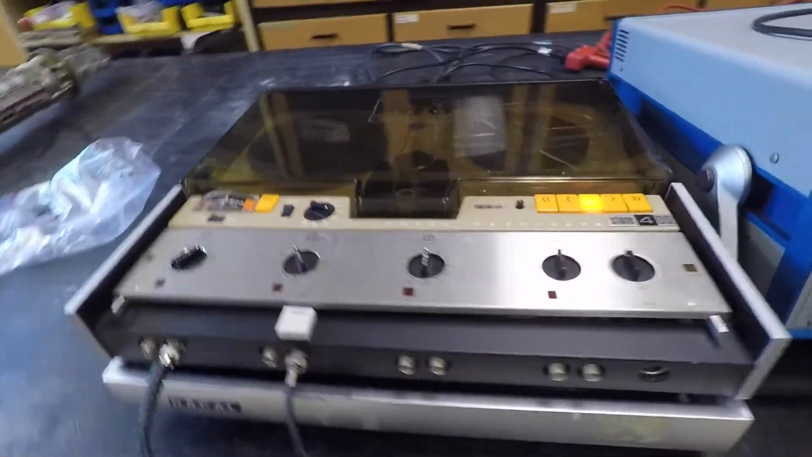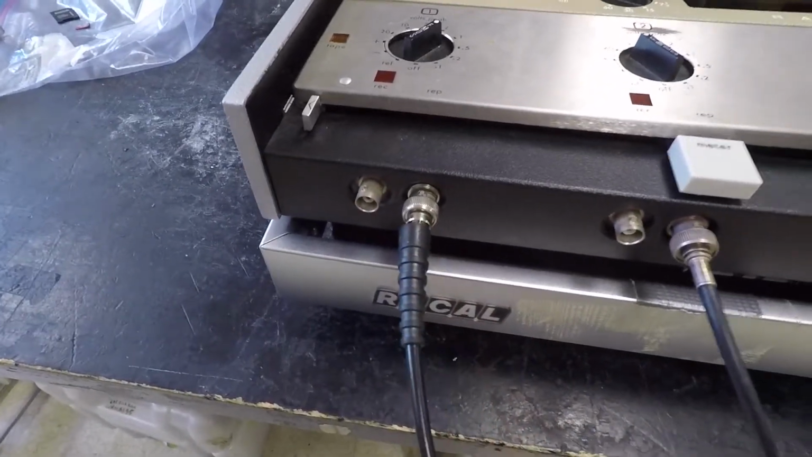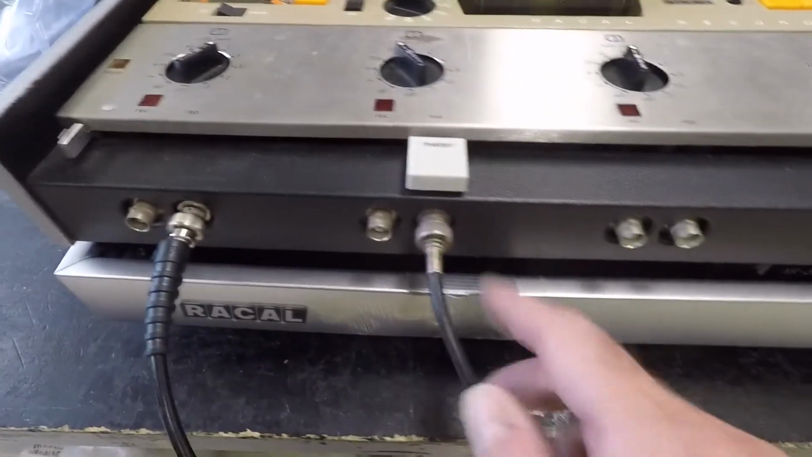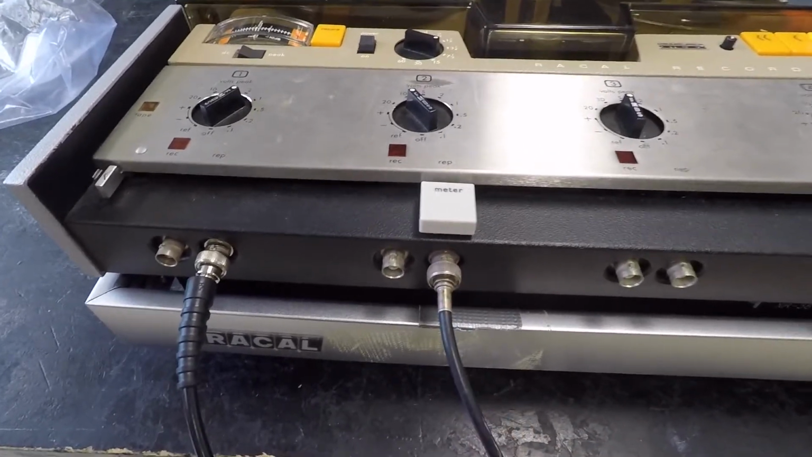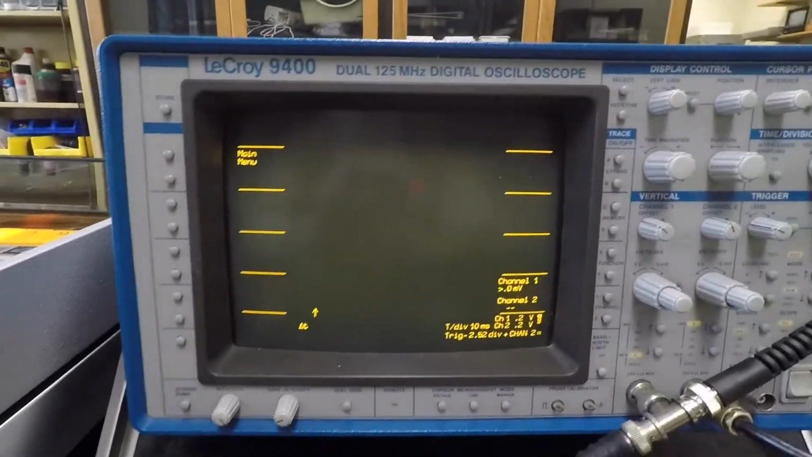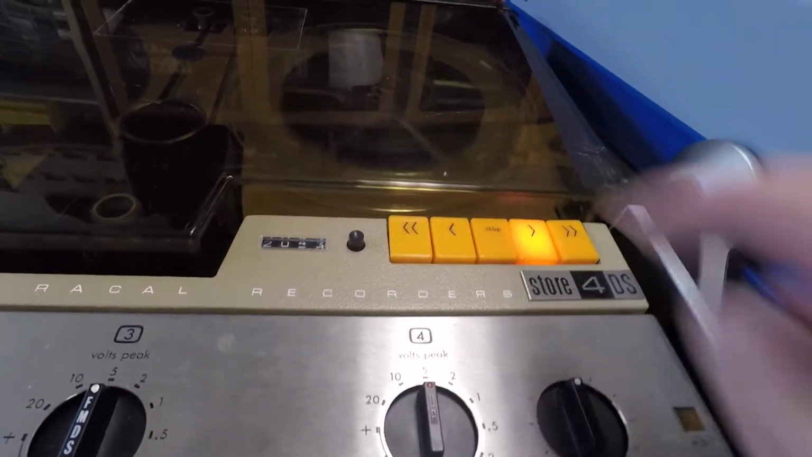This is an old tape recorder. Don't really need to worry about the details, but out of it comes what was an echo sounding signal that was recorded, and a key pulse that's used to coordinate the timing. So I've got these guys plugged into an old school oscilloscope, and let's hit play. There we go.